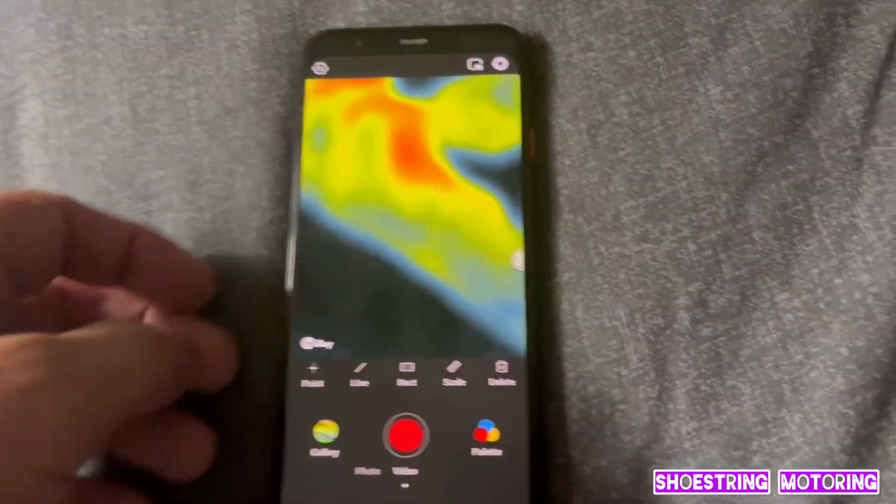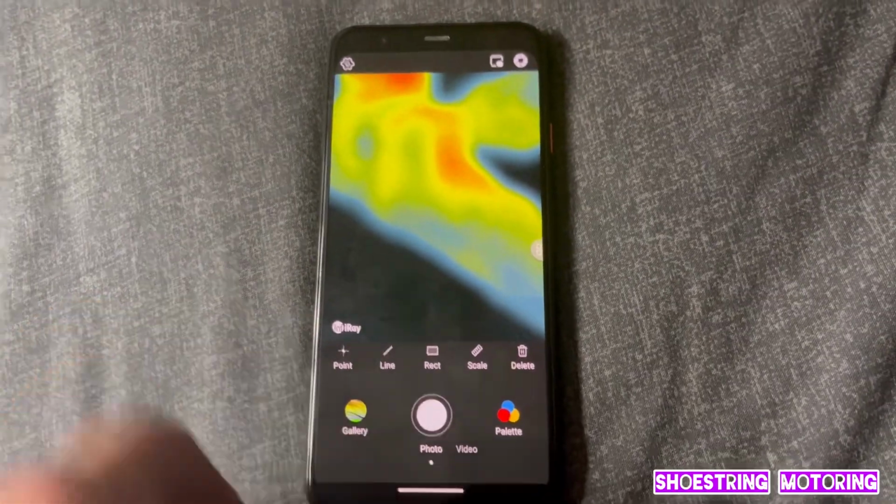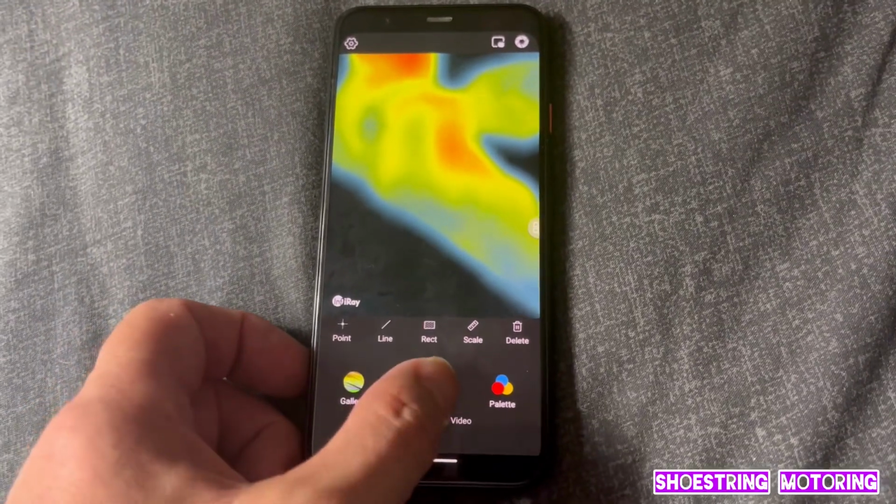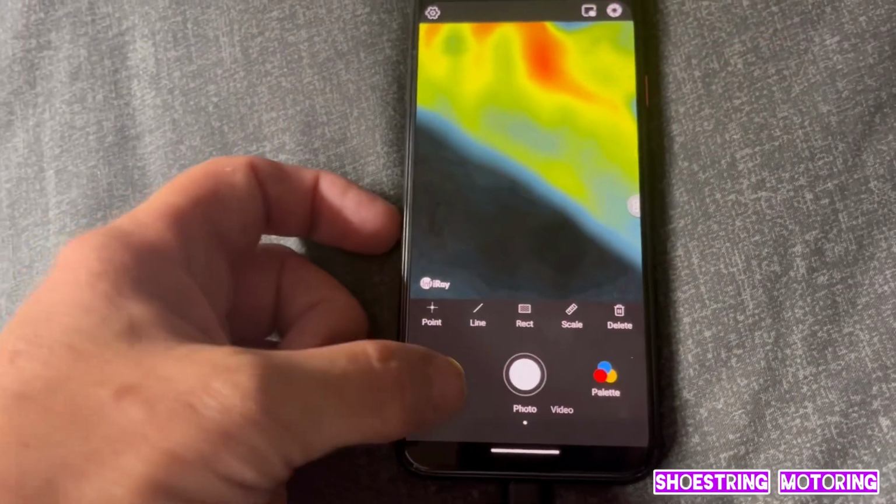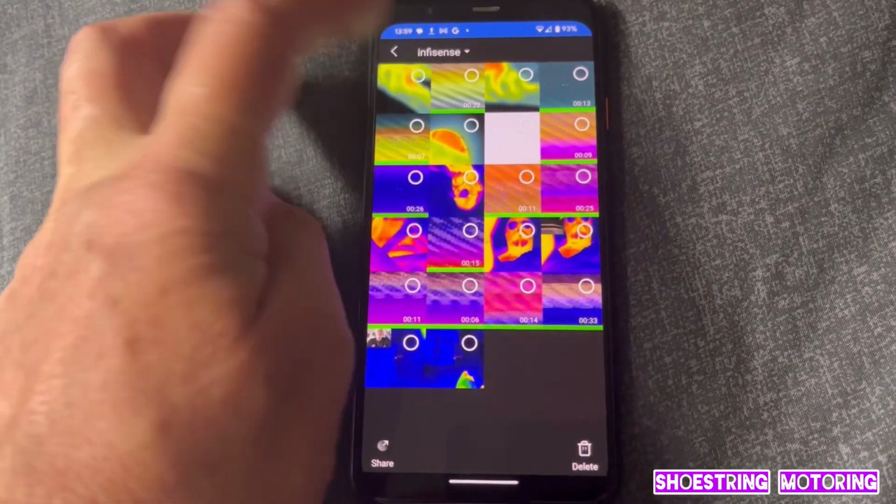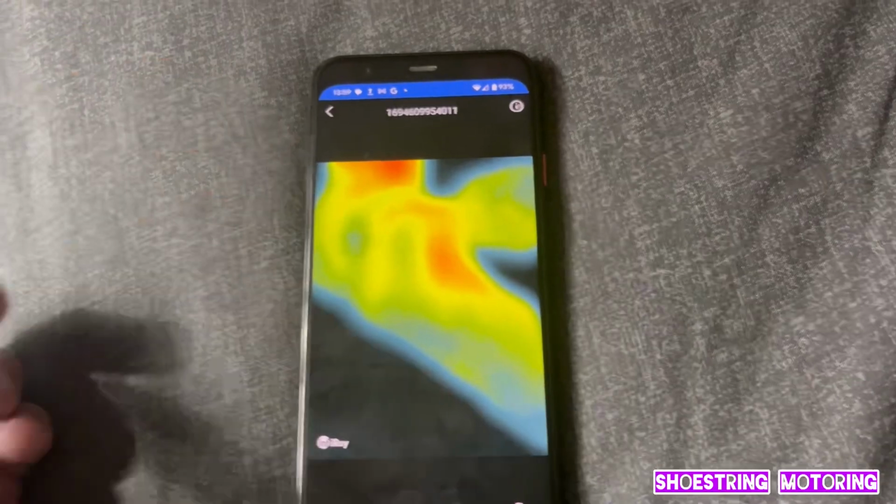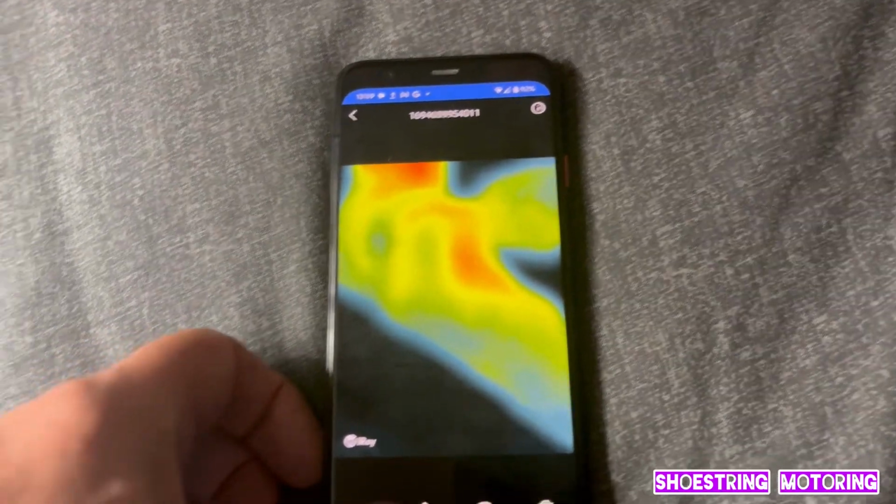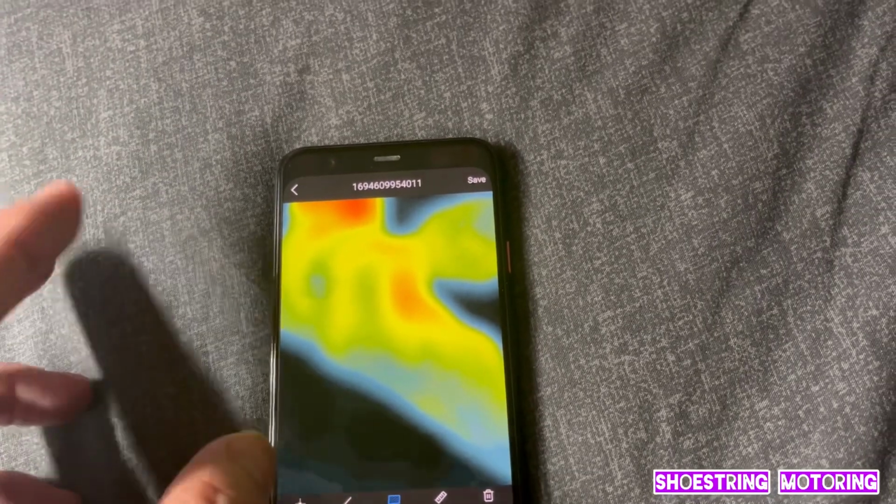If we go back to photo, if I take a picture and go to the gallery, there it is. The picture's fine. You can edit it. I mean, it says rectangle.